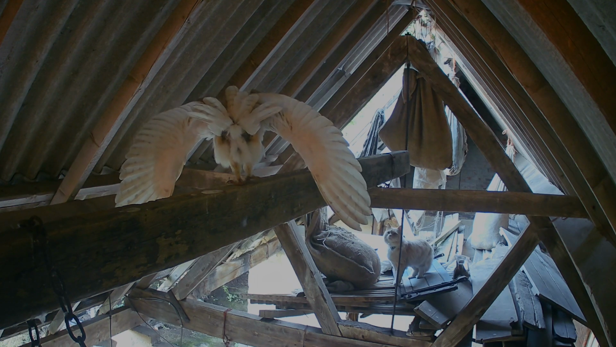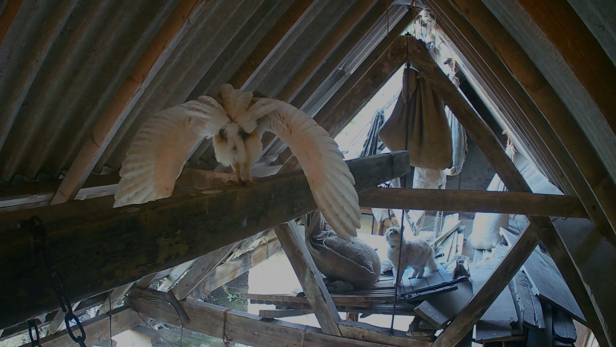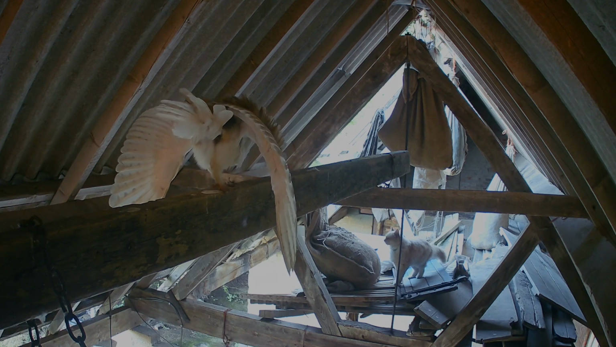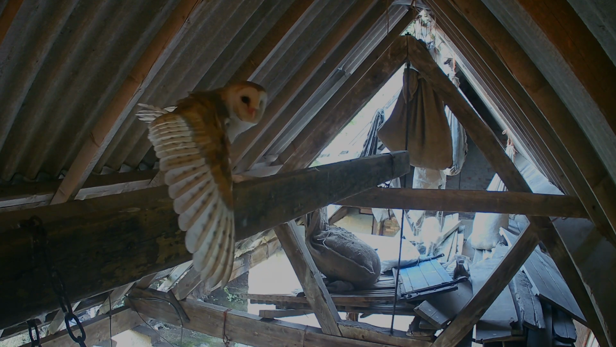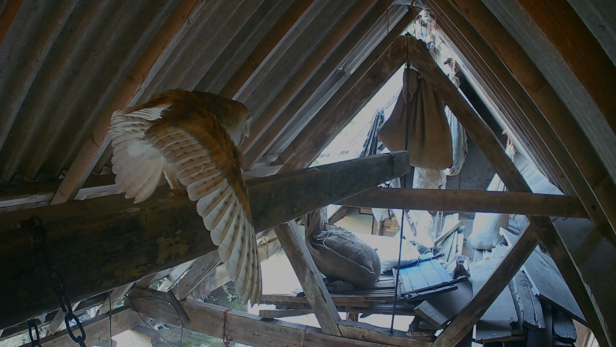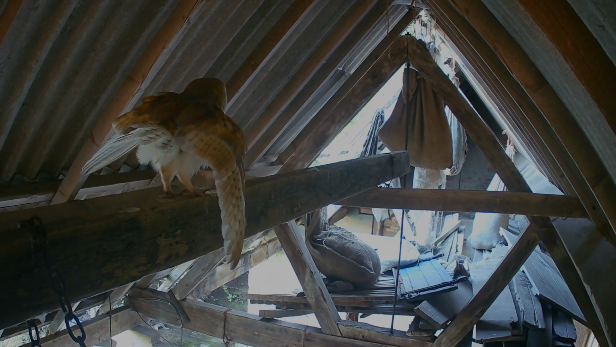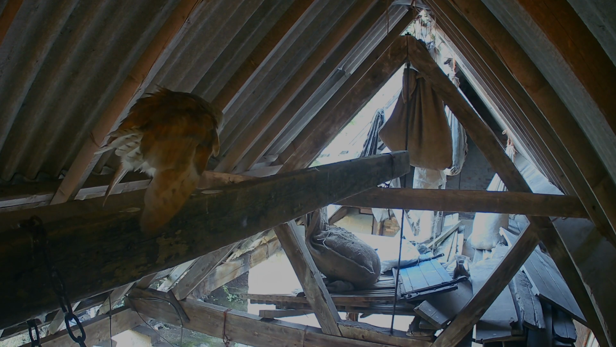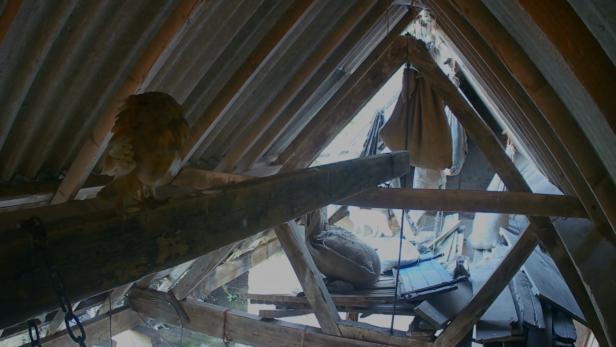The owl is certainly trying to make himself look as big as possible. I noticed how he's snapping that beak in warning. I guess he's trying to discourage Riley from getting any closer. Well, this particular time, it looks as if he's managed to do so. So it looks like owl won, Riley nil.